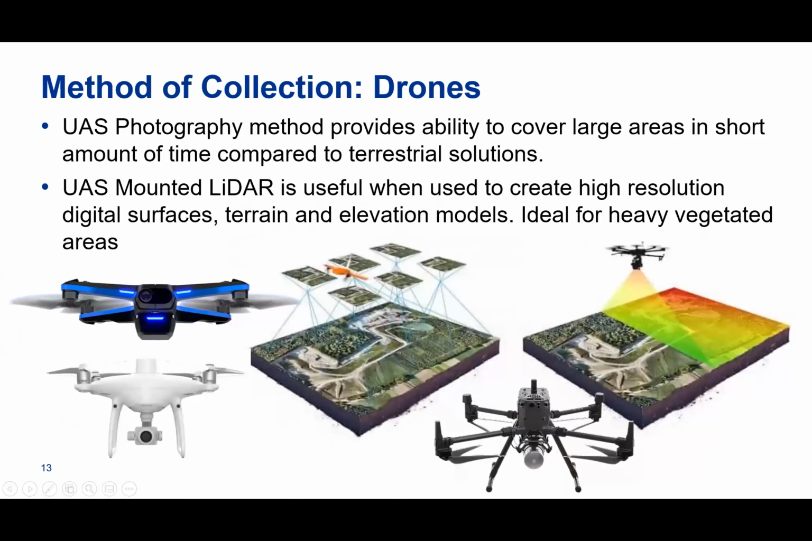Another way of collecting data for reality capture is using drones, which is unmanned air systems. And there's two ways of doing it. One is using photos, and then one is using LiDAR that's mounted onto a drone. I'm actually a drone pilot. I've been flying for probably around 6 or 7 years now.